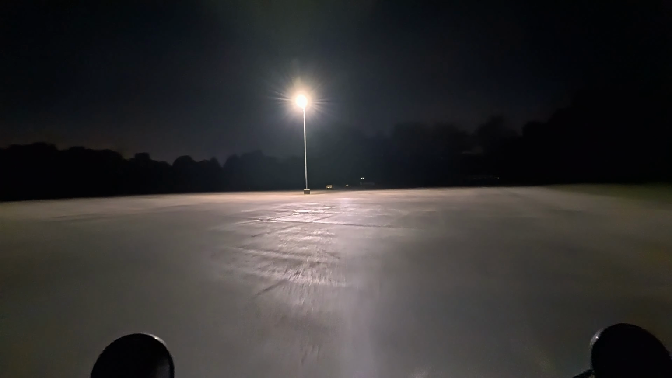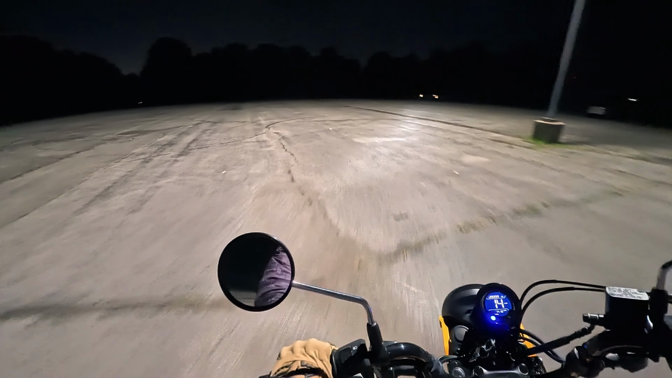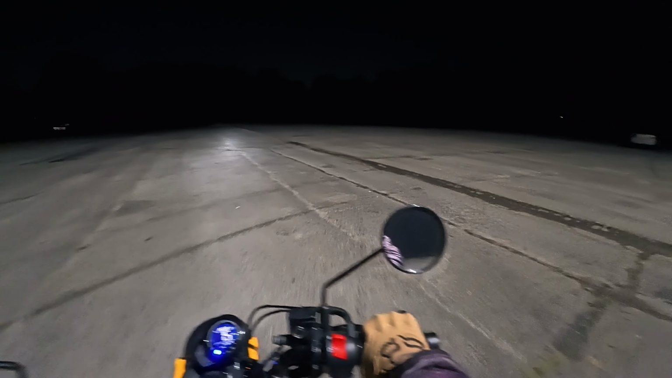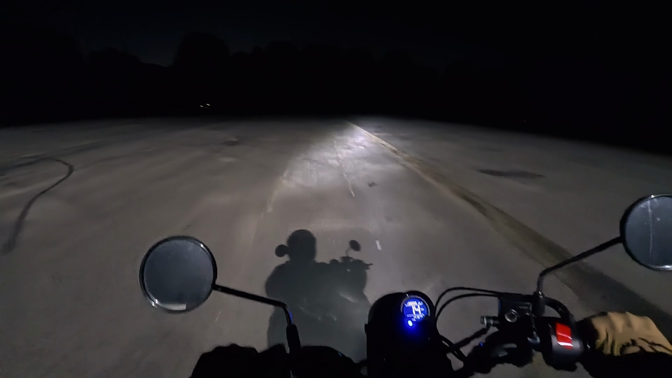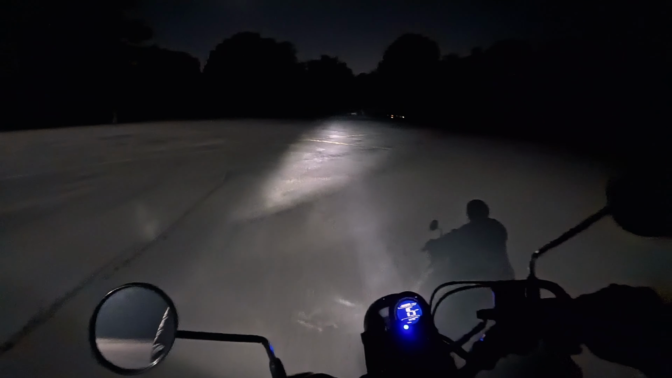Let's see, so there's a softball field and center, so this is that parking lot with one bright light turned on. There's also a BMX bike thing back here, but it's so dark there's no way to be able to see it.